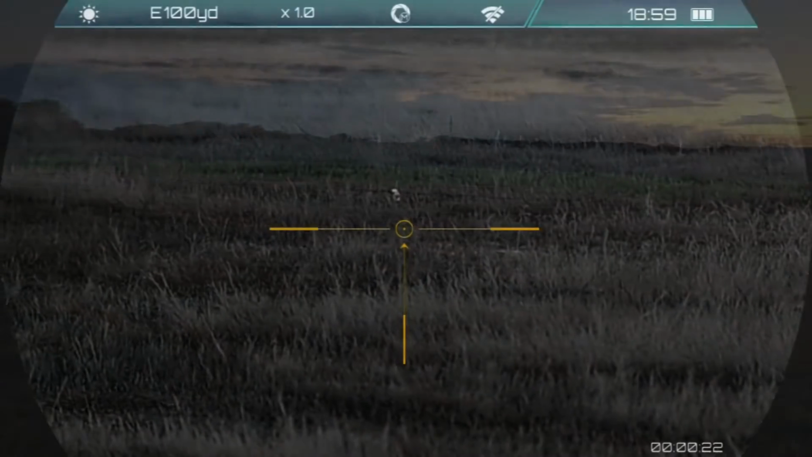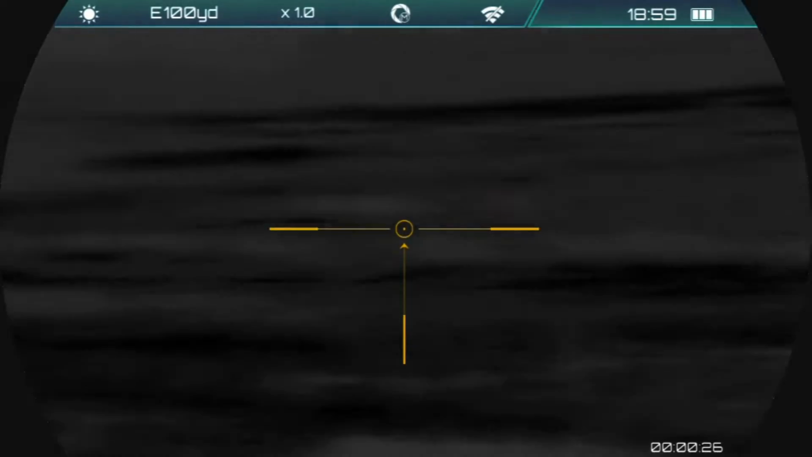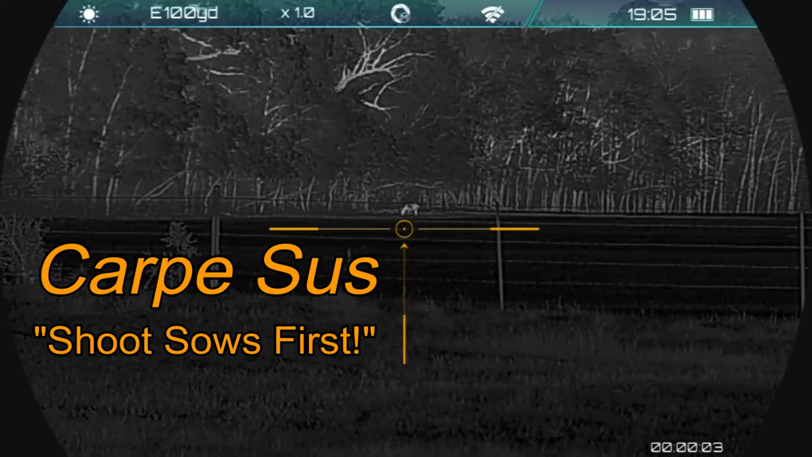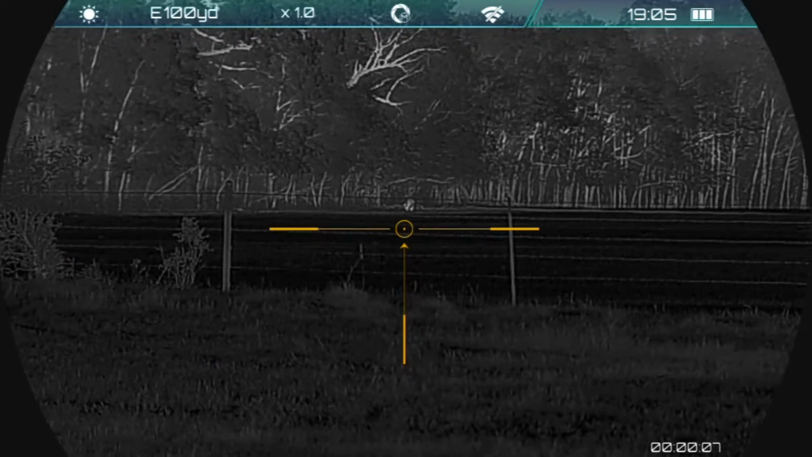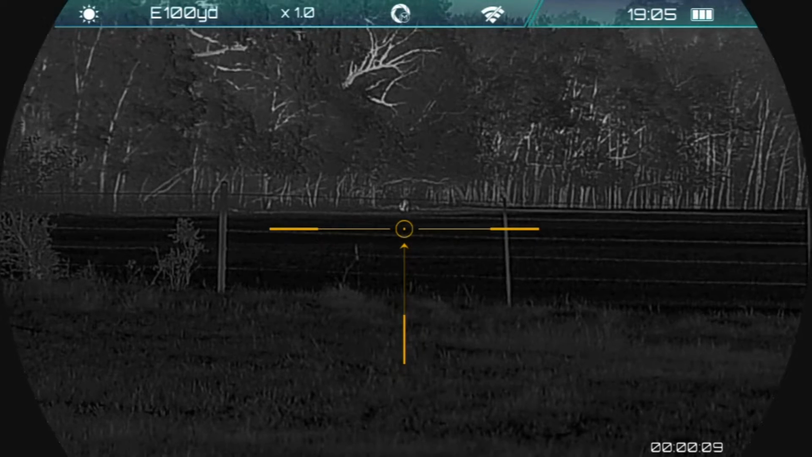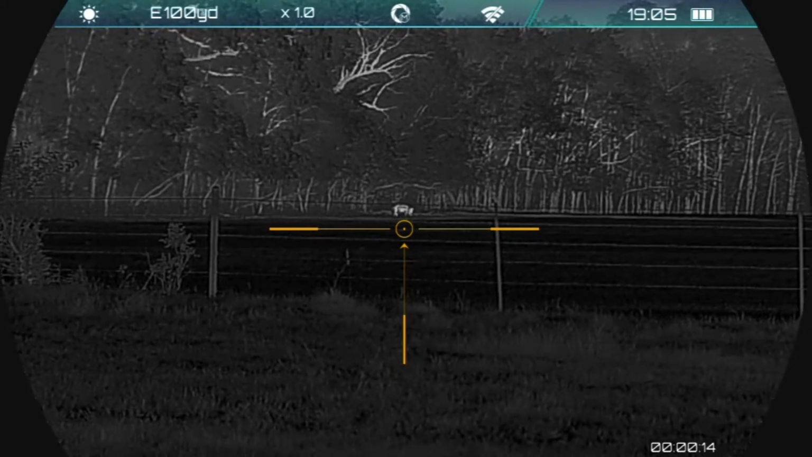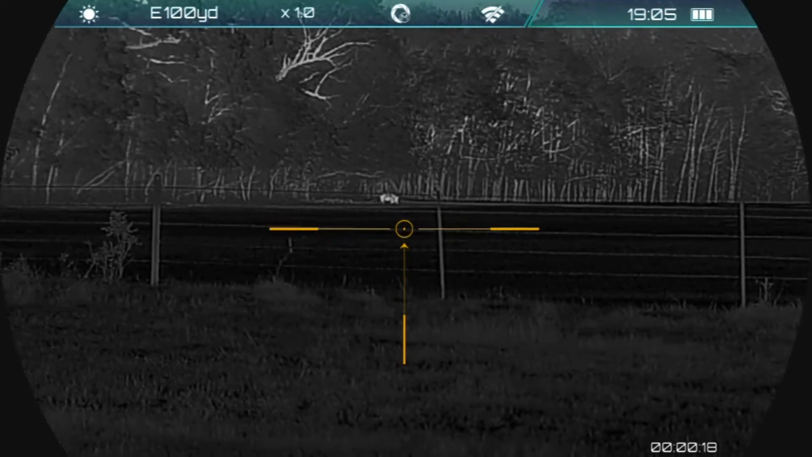Alright, so after dark, and I'm watching animals, waiting on the hogs. There's a bird, and there's my first hog, Carpe Sus. But it's over in the neighbor's winter wheat field. Fortunately, the neighbor has hunters, and I'm sure they'll get this hog this weekend. However, in the meantime, being just on the other side of the fence, he's going to be taunting me all evening long.